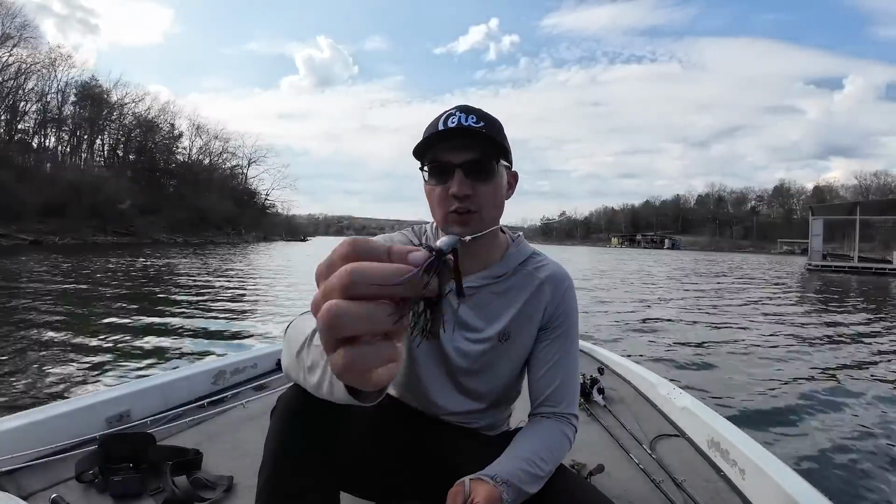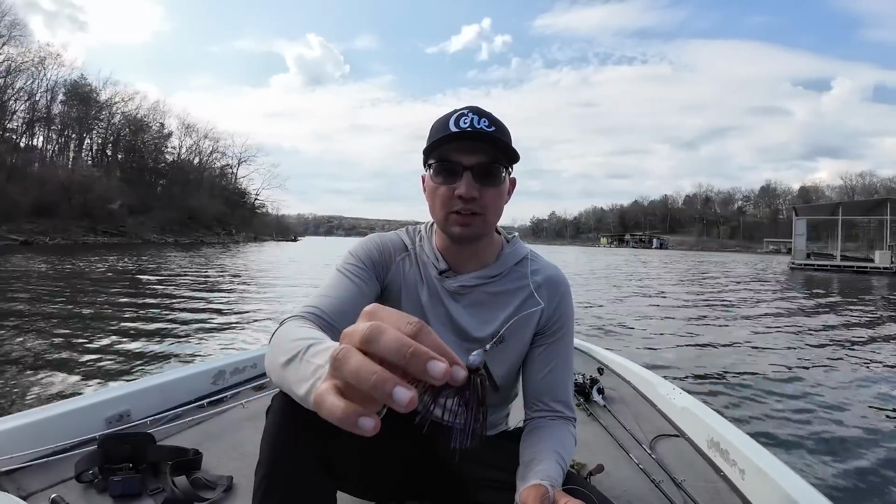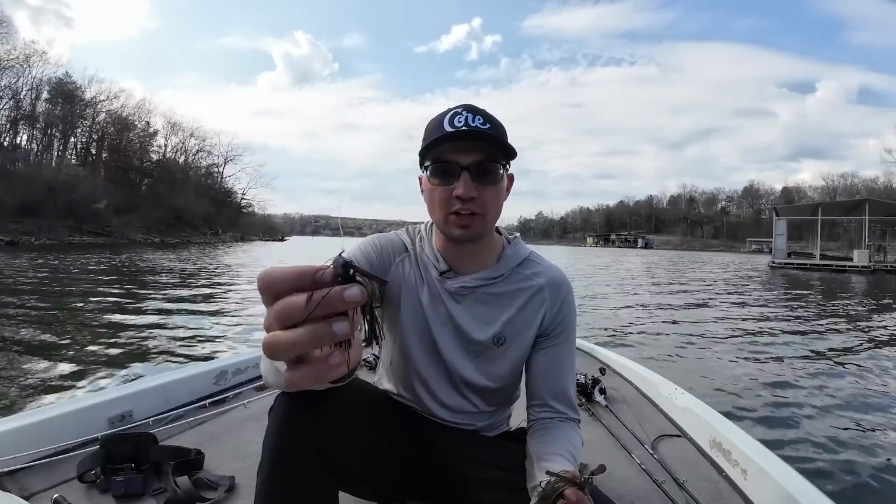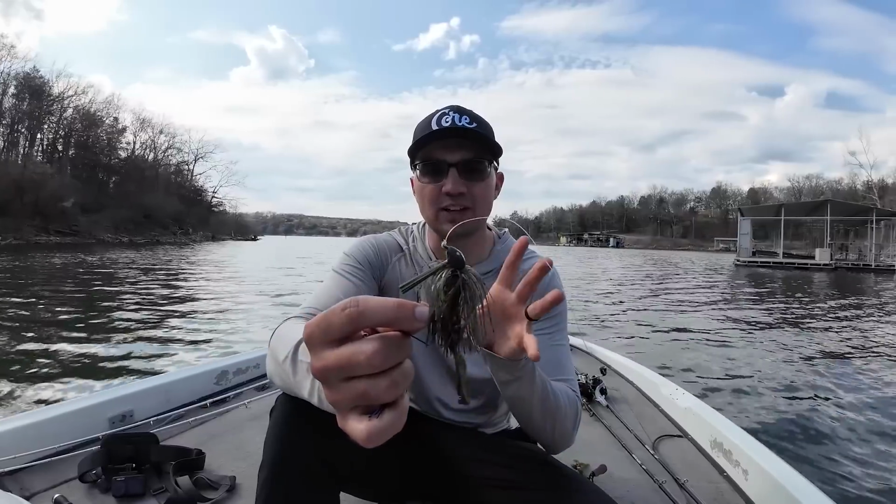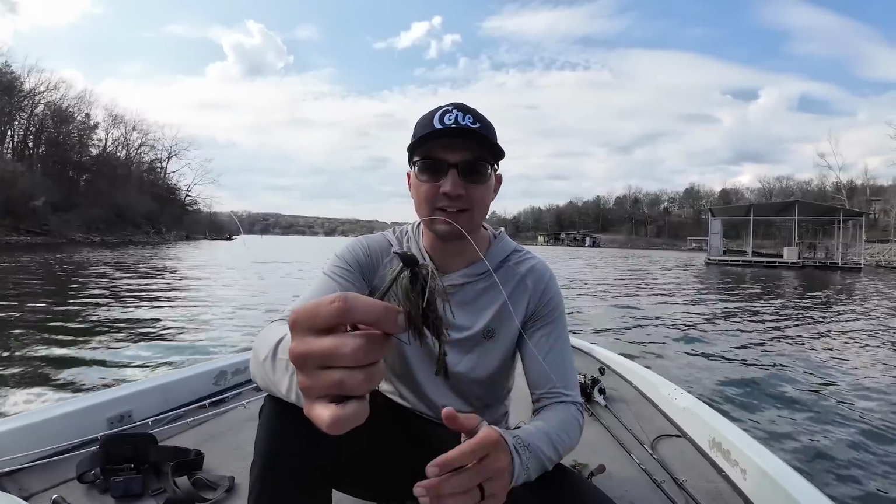I was using the heavier jig when I was fishing in the beginning to figure out how deep I need to be fishing, from, again, 0 feet out to like 8 to 10 feet. But once I realized those fish were setting up shallower in that 2 to 5 foot zone, I went to a 1/2 ounce flipping jig, just because I like to have a lighter jig if possible when I kind of started to get dialed in.